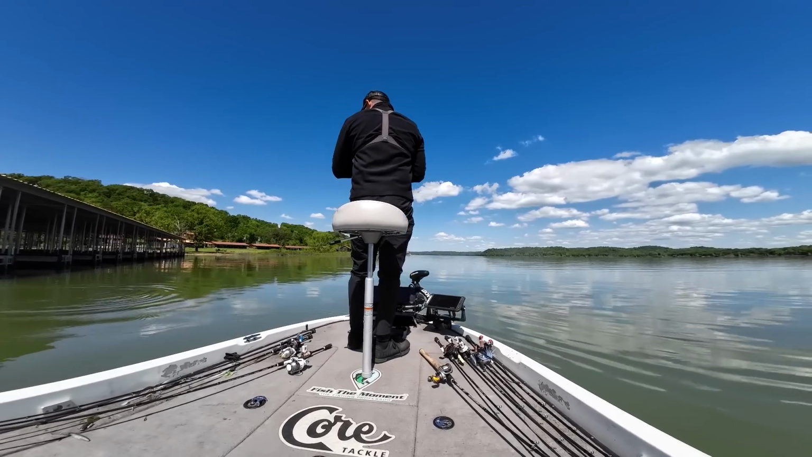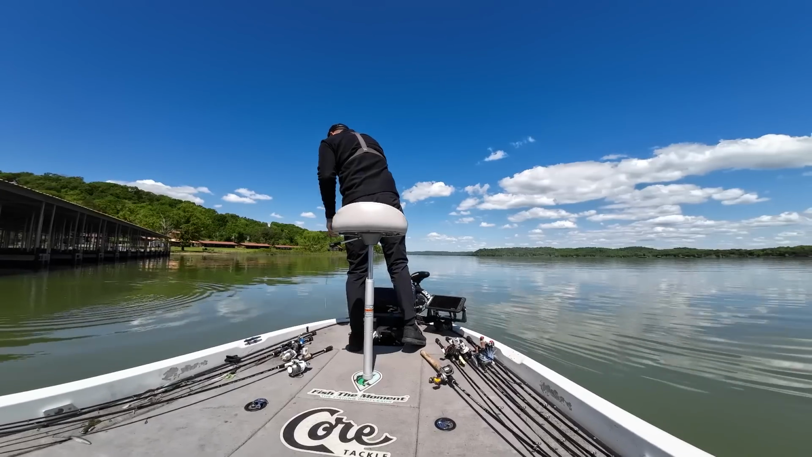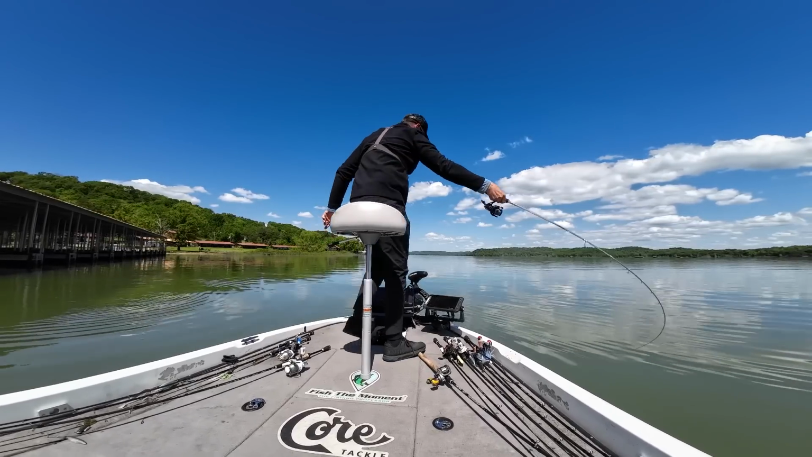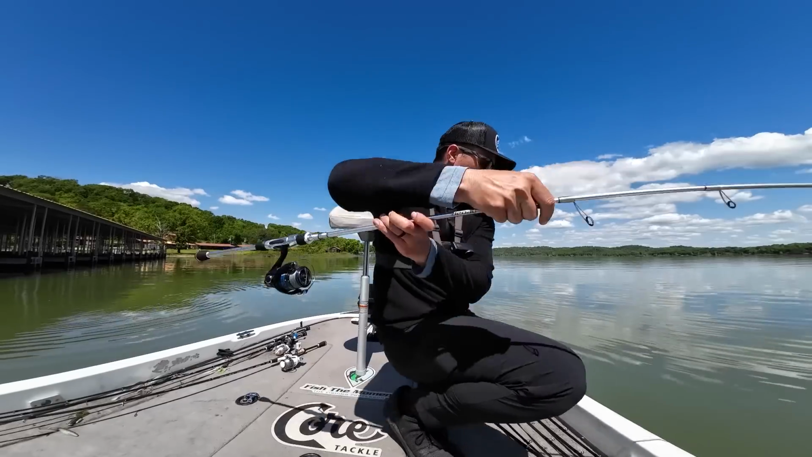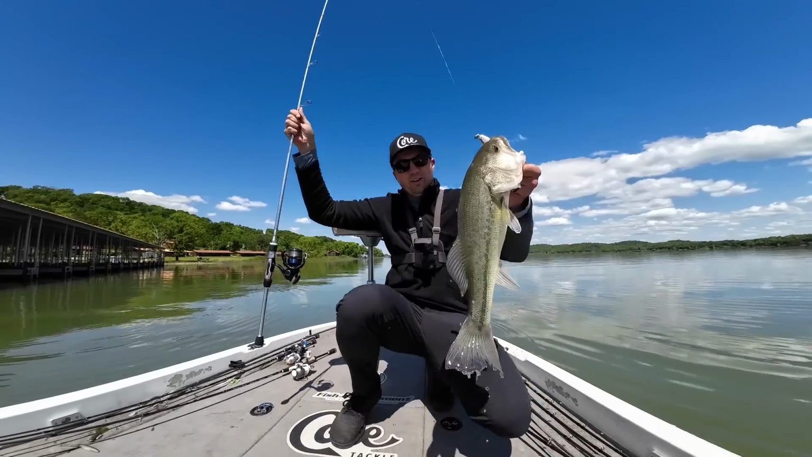You just gotta find the right one in the right mood. And I just had a funny feeling about this spot. I knew that there would be some fish setting up potentially on the shad. This thing barely has it on the outside of the mouth too. I think those other fish were just kind of nipping it. Oh, that's a good one though.